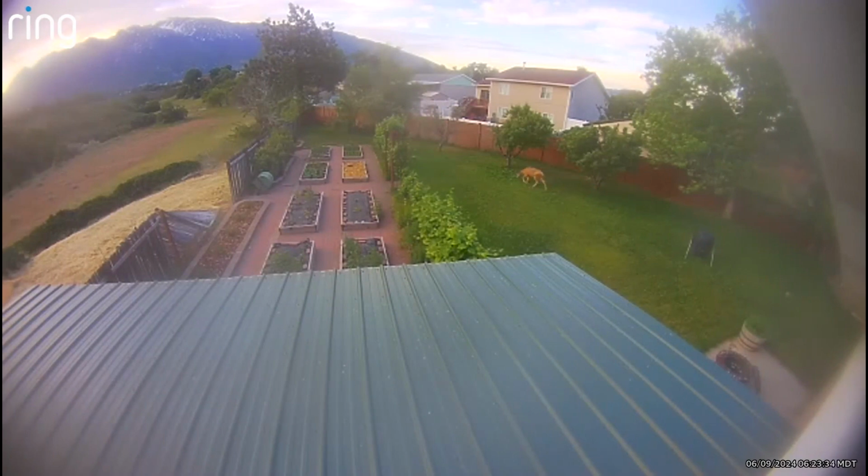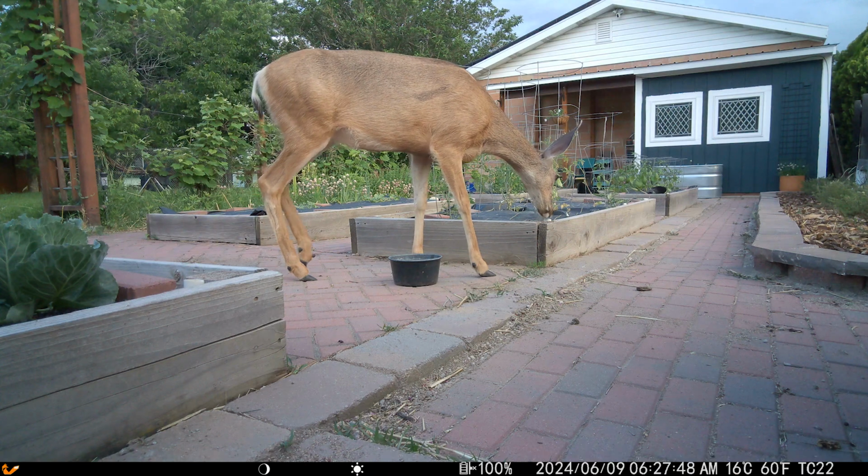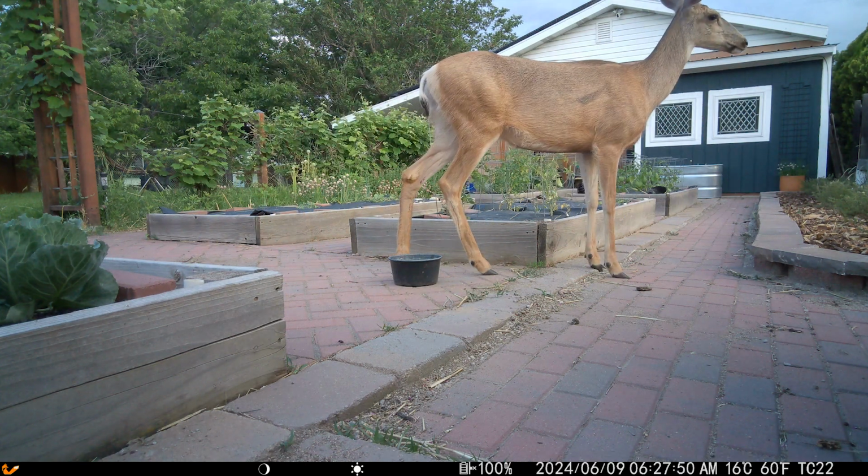We've gotten deer in our yard before, and they've eaten some of our strawberries, but they don't seem to bother our yard too much. There's that fence that blew down. Looking good.